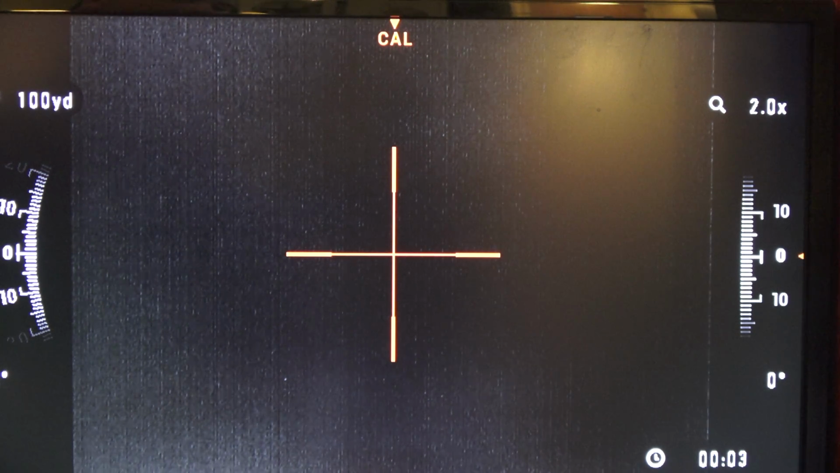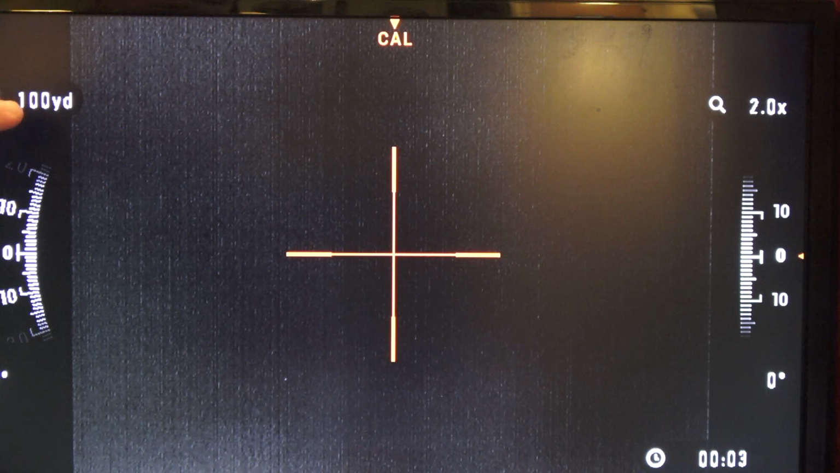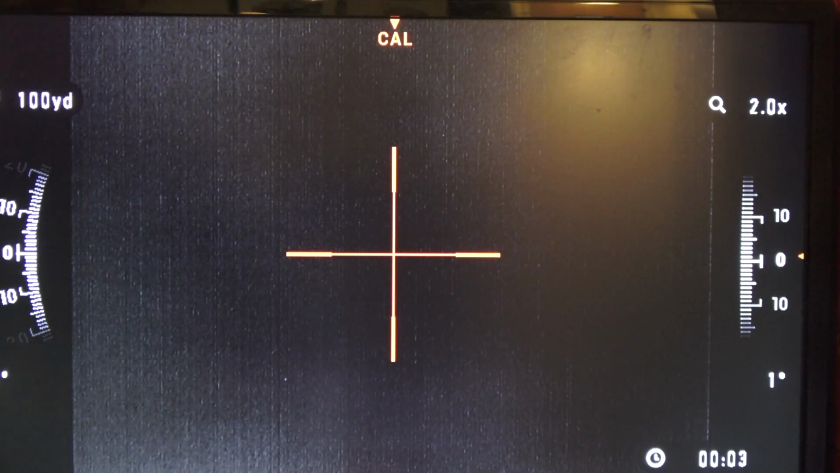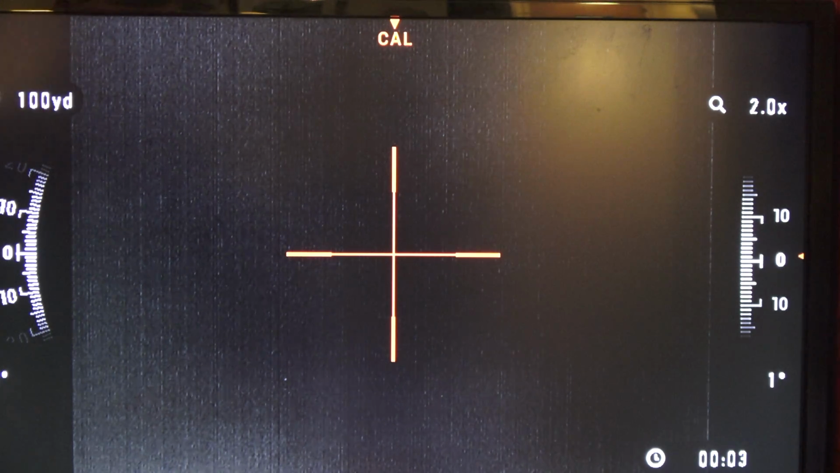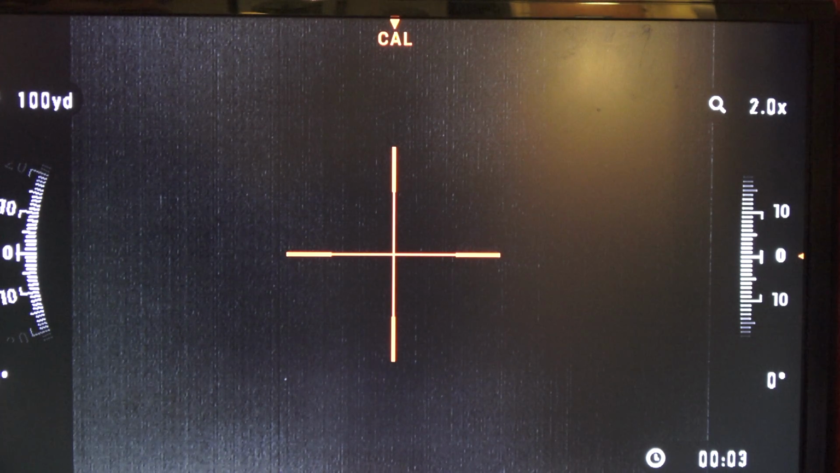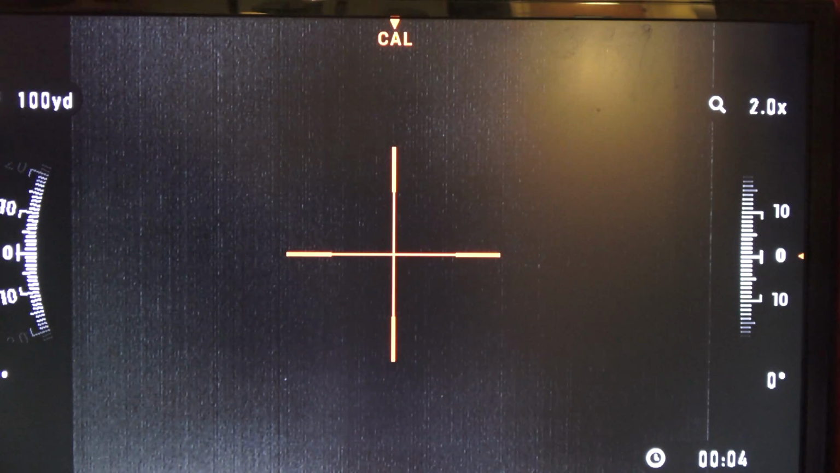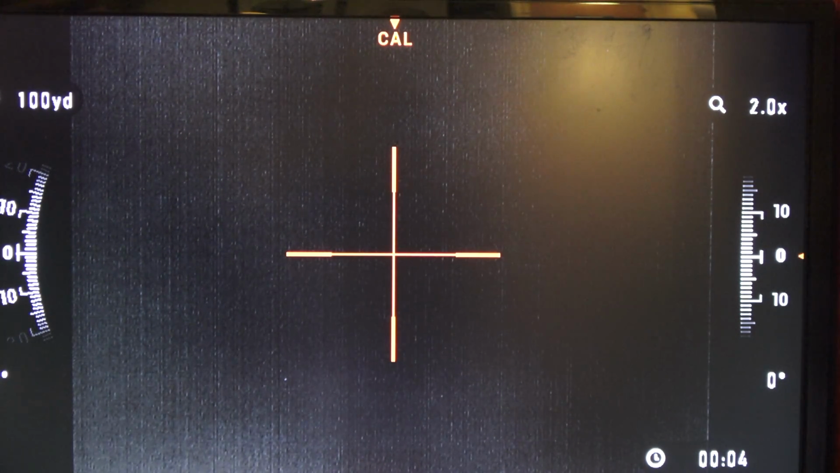The upper left hand corner of the screen is the 100-yard markers. So this is really cool. I'm really excited that that says yards because in the X-Sight 2 it says feet, which I'm sure they're going to change in an upcoming update. So that means no more calculation in your head. What's 432 yards in feet? Of course, we know you times that by 3, but to do that in your head real quick, you can't do that. So I'm excited about that.